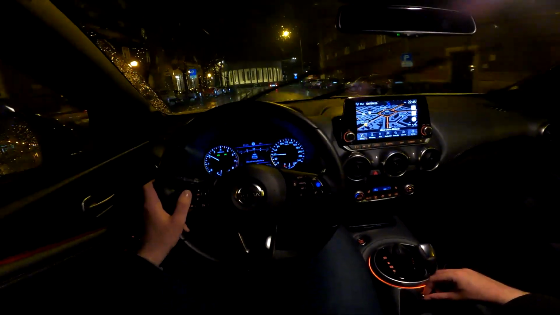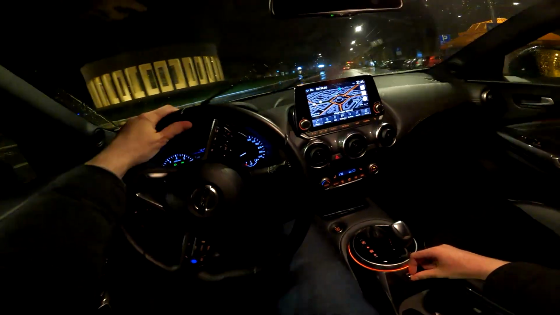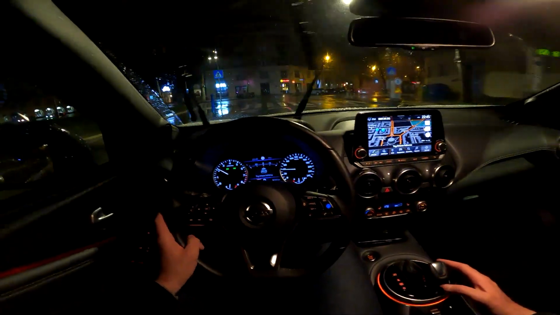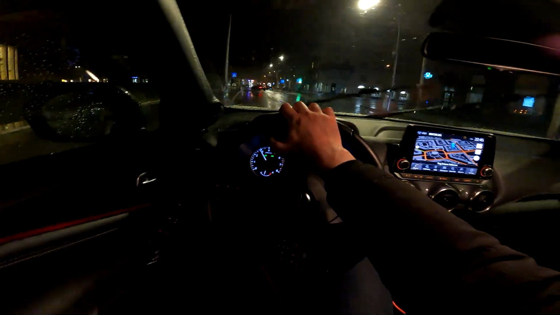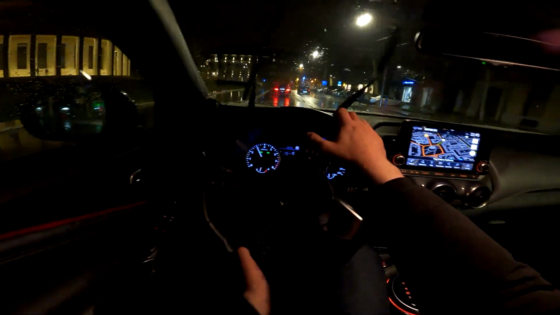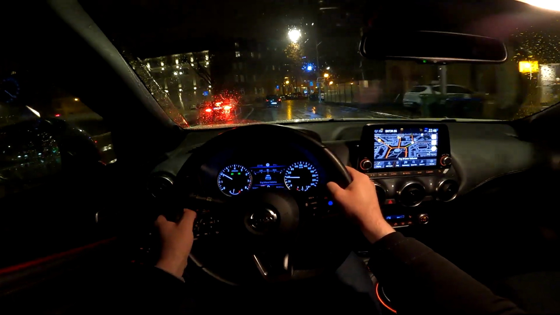Speaking about driving modes, in sport mode you have a better throttle response, and also the changes of the gears are a bit different since we have the automatic transmission. And speaking about this automatic, it is actually pretty fast, but for this kind of car and for this kind of horsepower, I would personally choose the manual. I think it suits the car better because it's more fun. But that's just me. Tell me in the comments what would be your choice. So once again, this is pretty responsive and fast, but I think the fun factor is the reason that I would choose the manual.